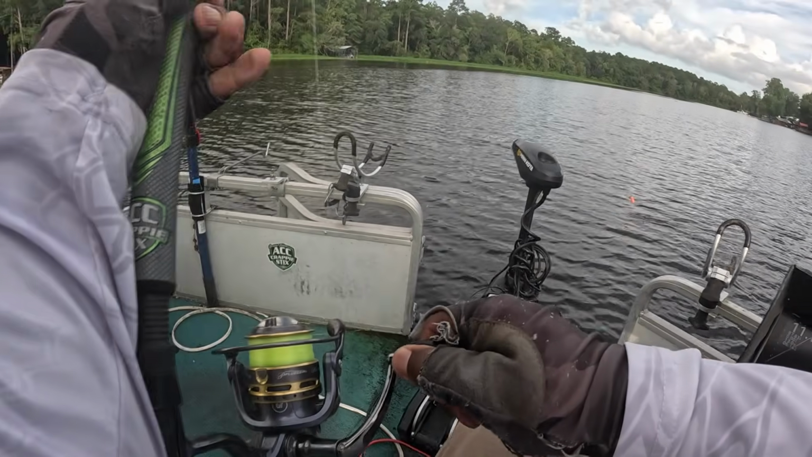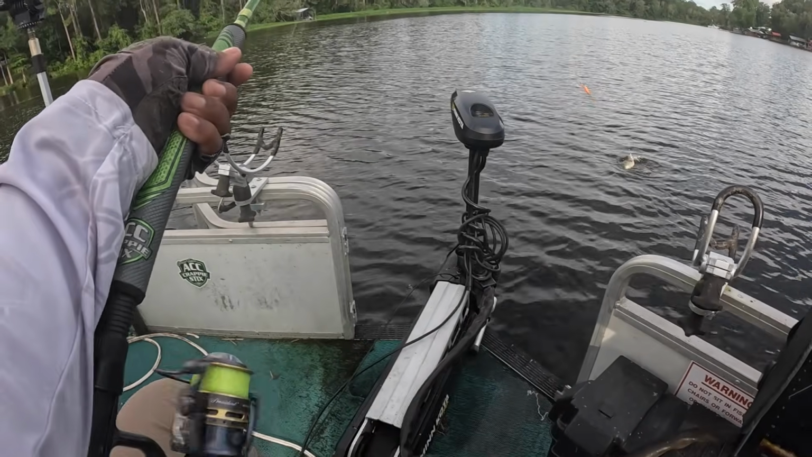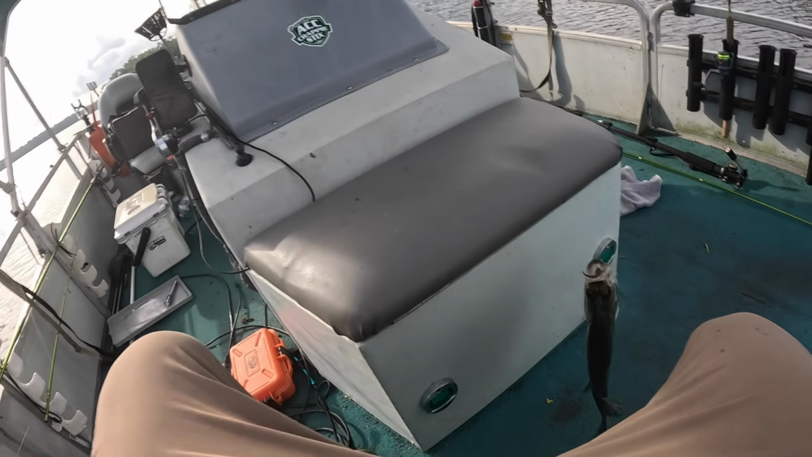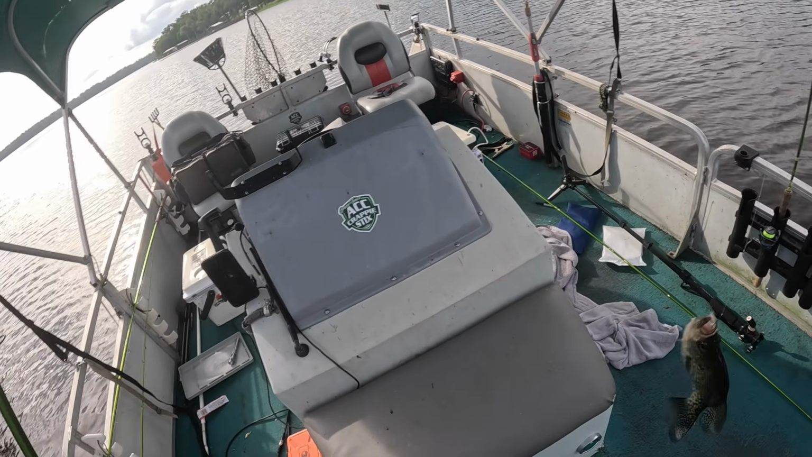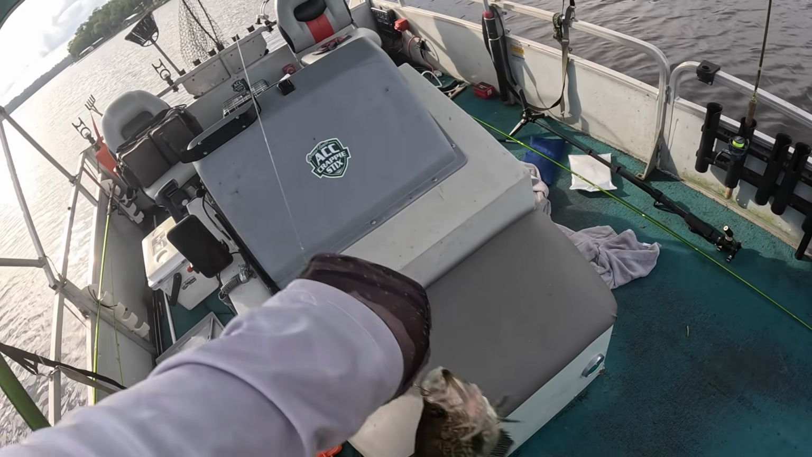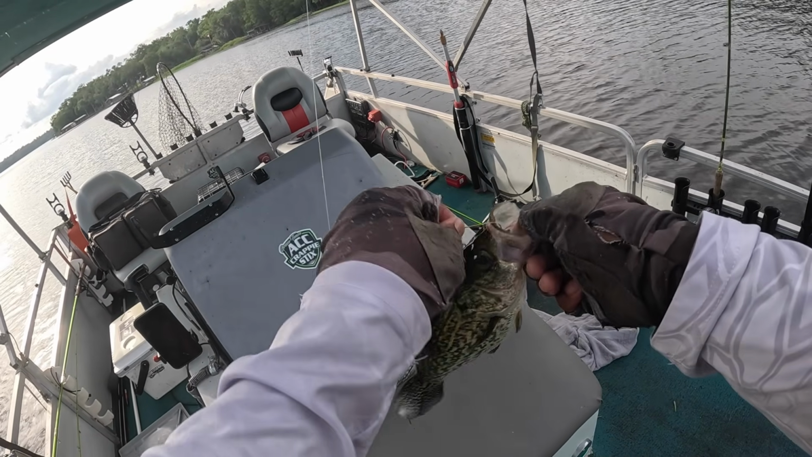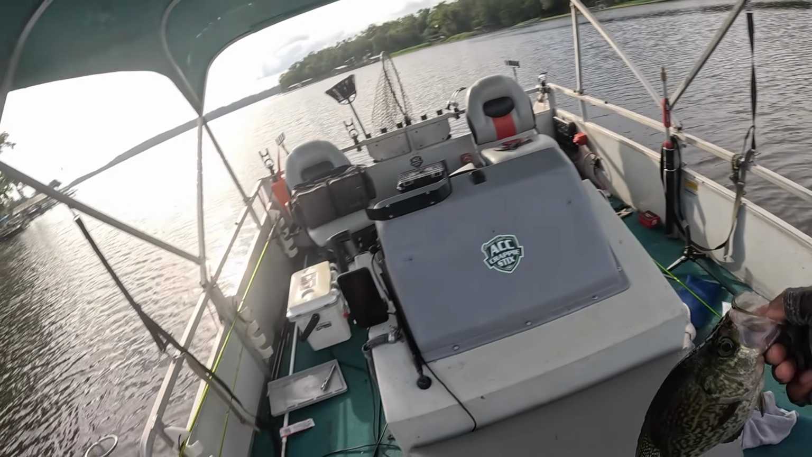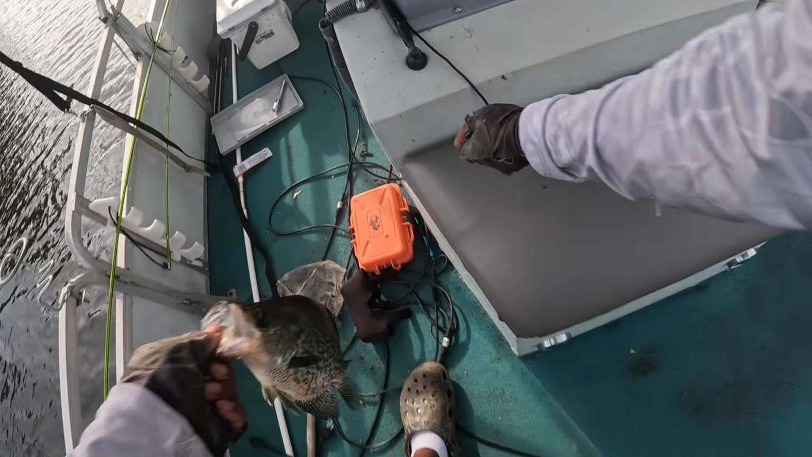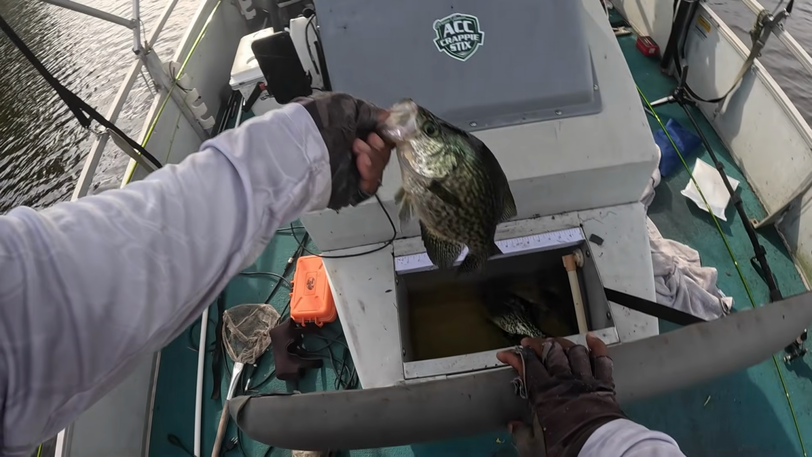Nailed him, y'all. Got us a nice one that time. Big mama slab. Look at that. Got him, folks. Nailed the old girl. Wifey gone. She waiting on you.